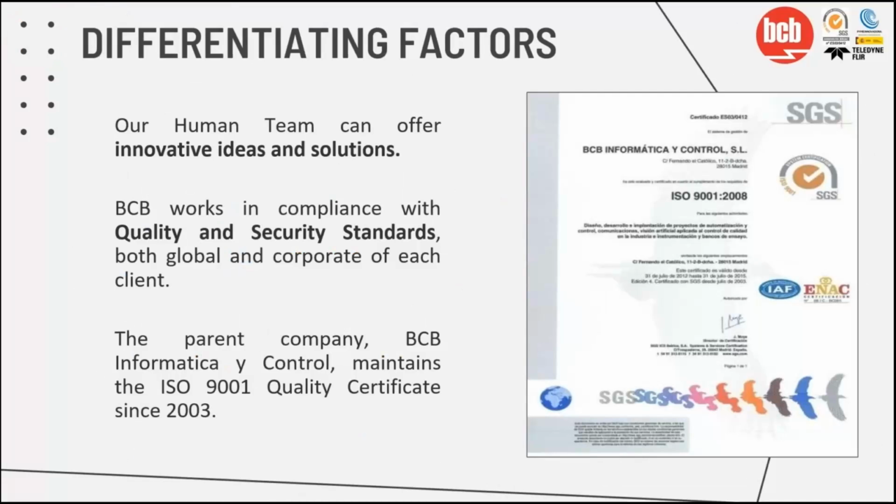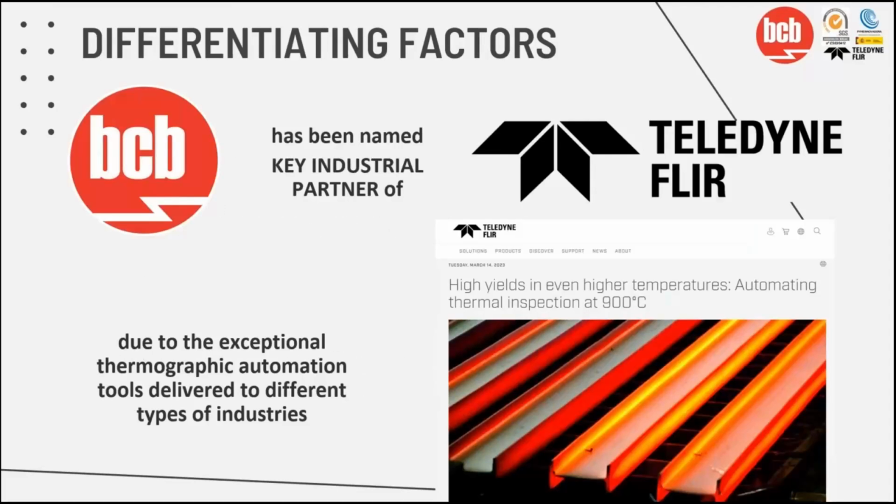About our differentiating factors, we have quality and security standards, working with the ISO 9001 quality certificate since 2003, and we have also been named key industrial partner of Teledyne FLIR due to the exceptional thermographic automation tools we have delivered to different types of industries.